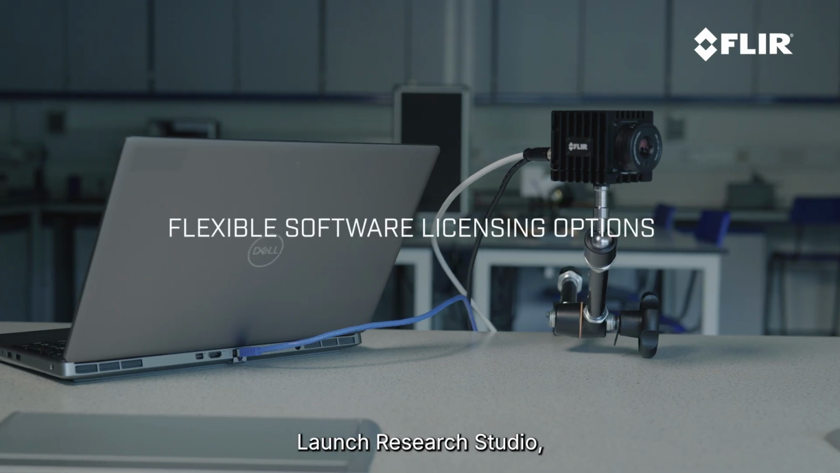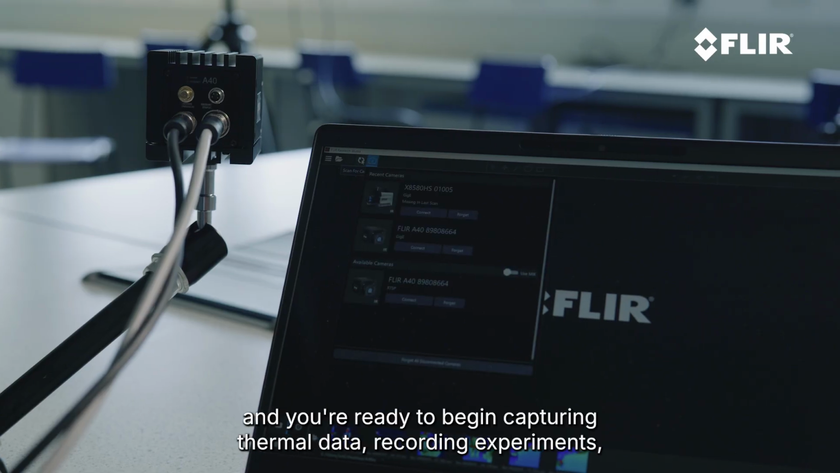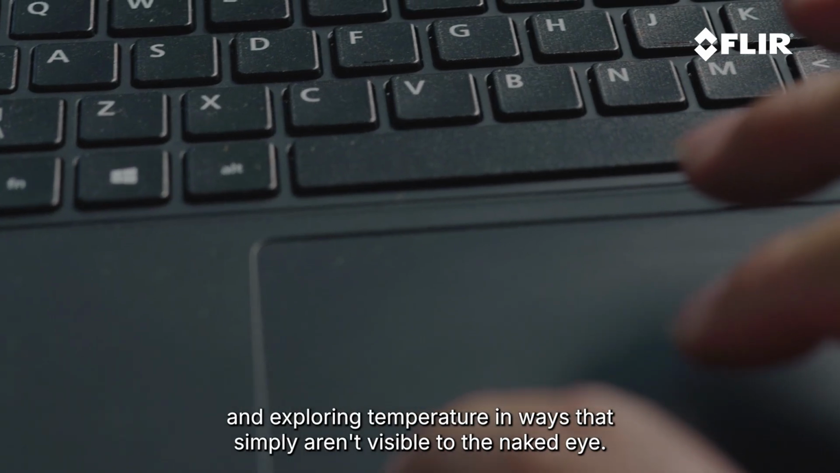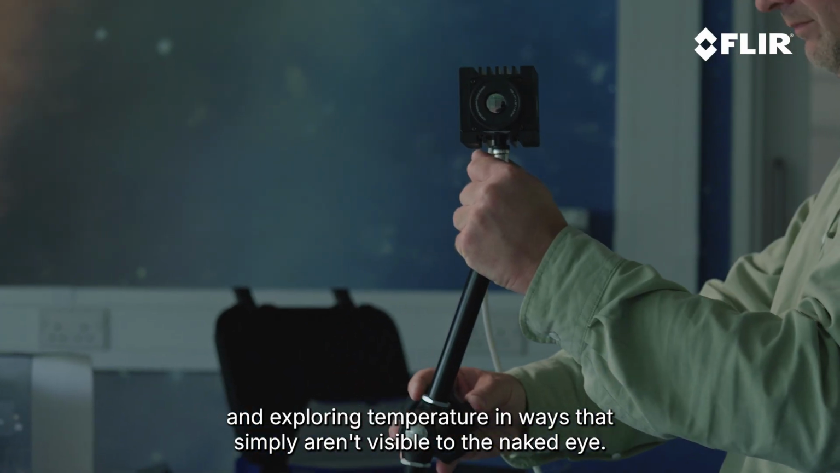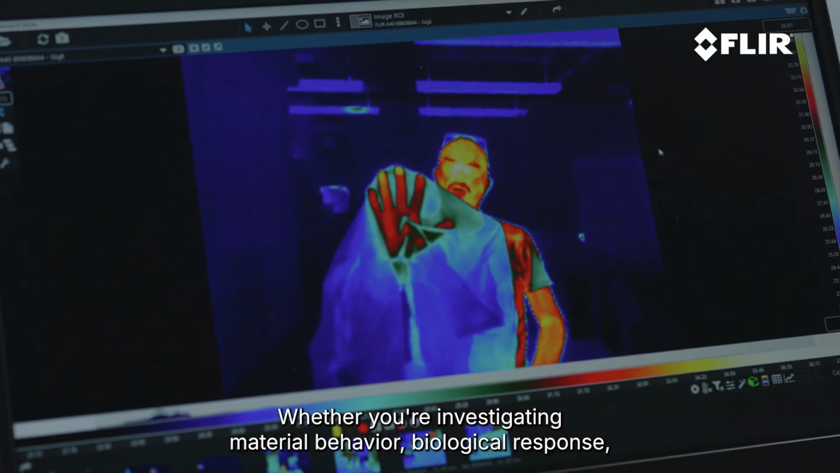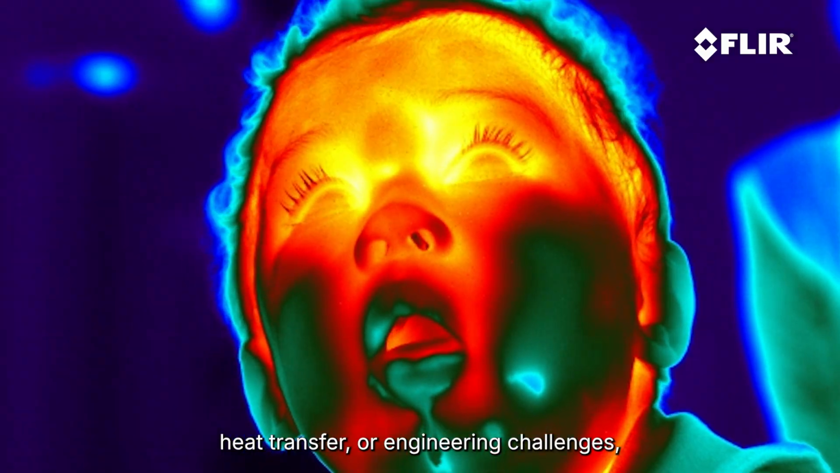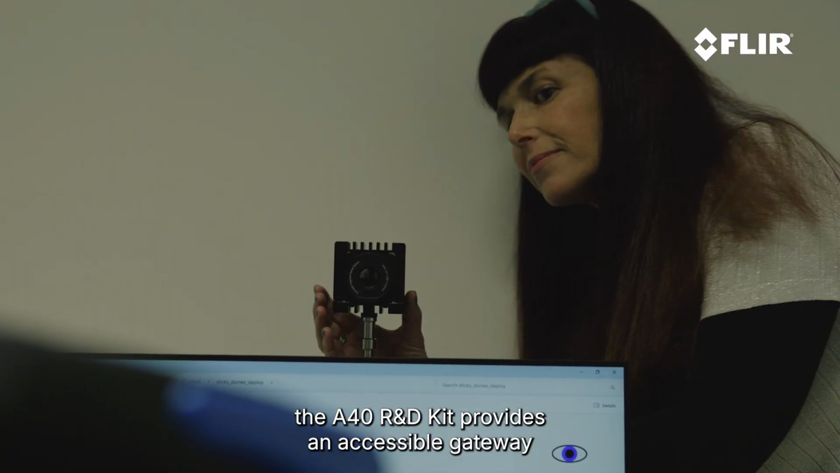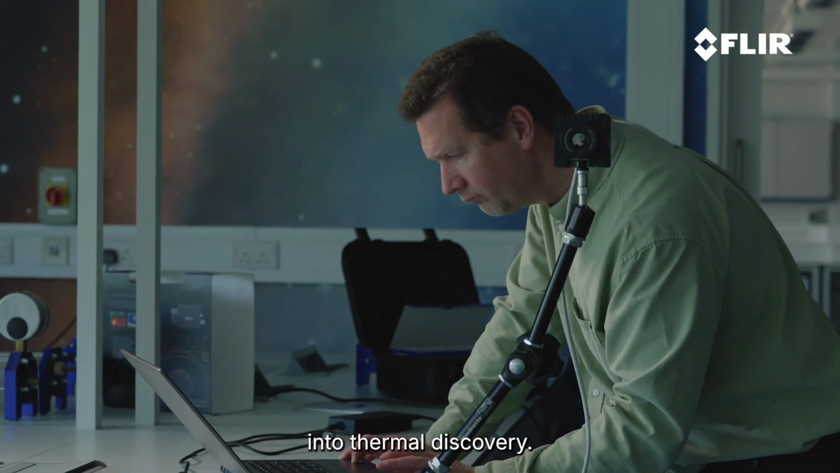Connect the camera, launch Research Studio, and you're ready to begin capturing thermal data, recording experiments, and exploring temperature in ways that simply aren't visible to the naked eye. Whether you're investigating material behavior, biological response, heat transfer, or engineering challenges, the A40 R&D Kit provides an accessible gateway into thermal discovery.